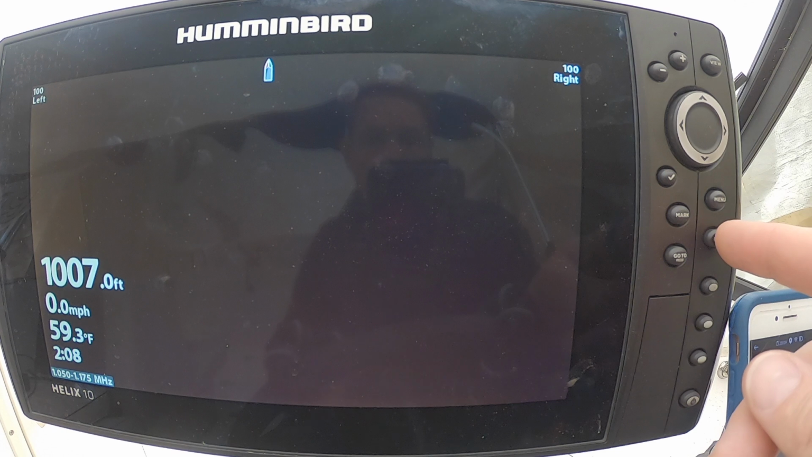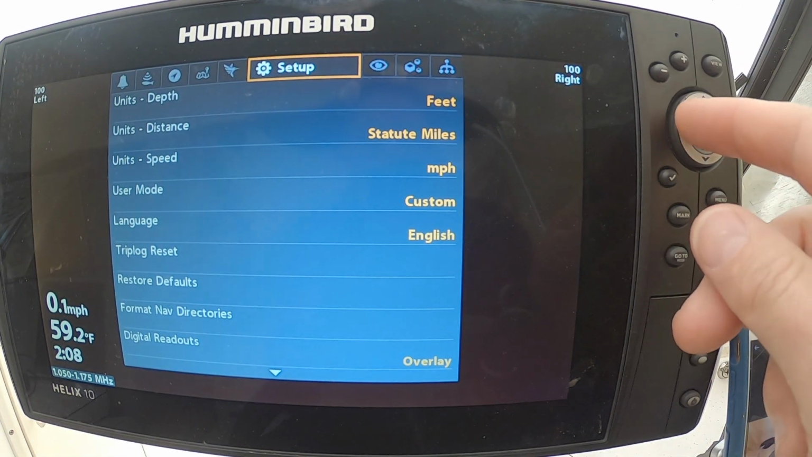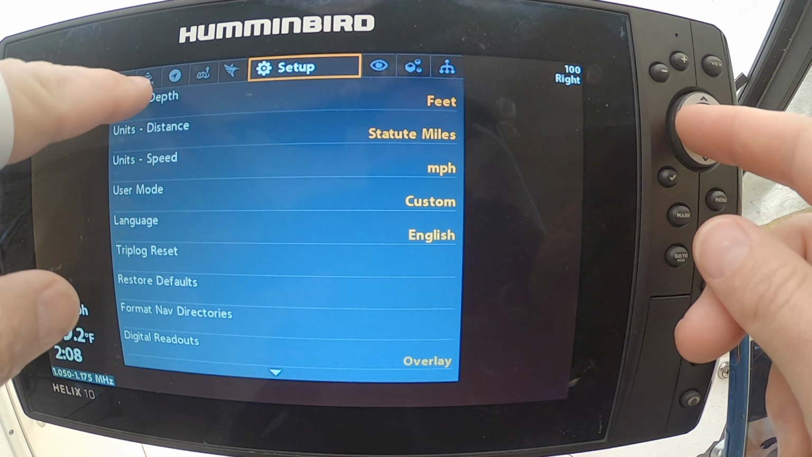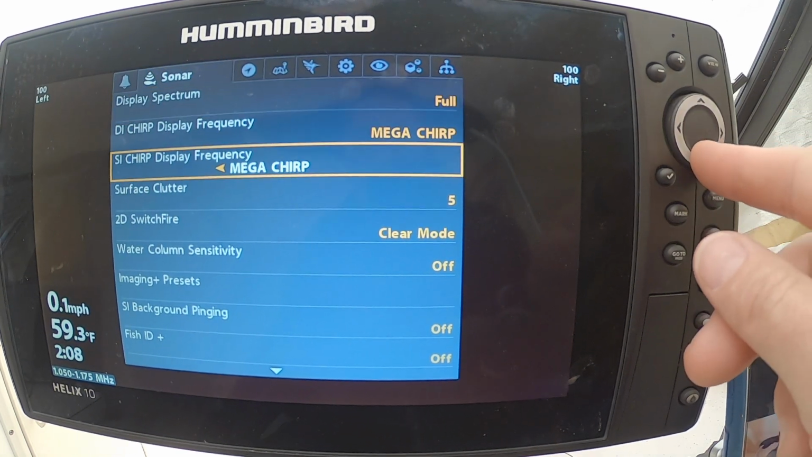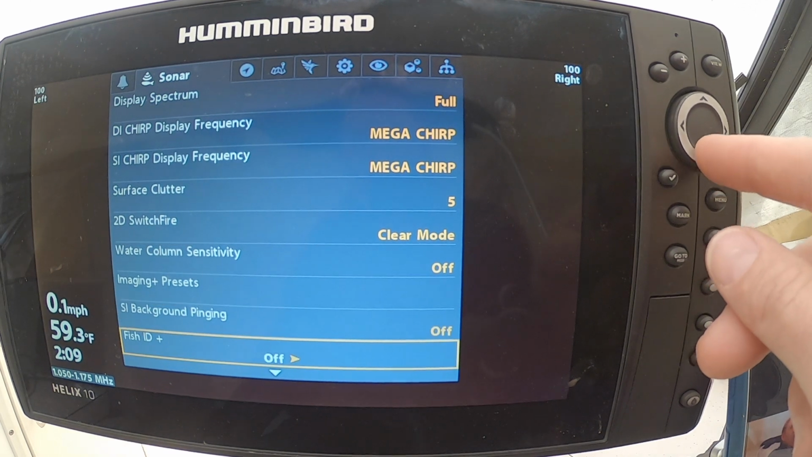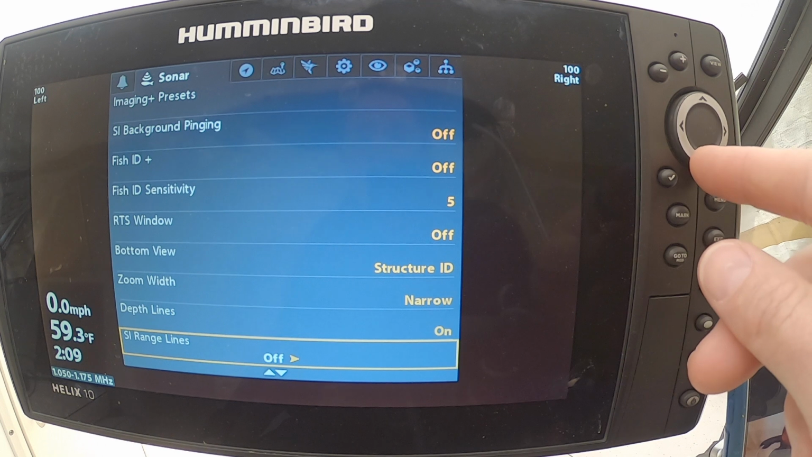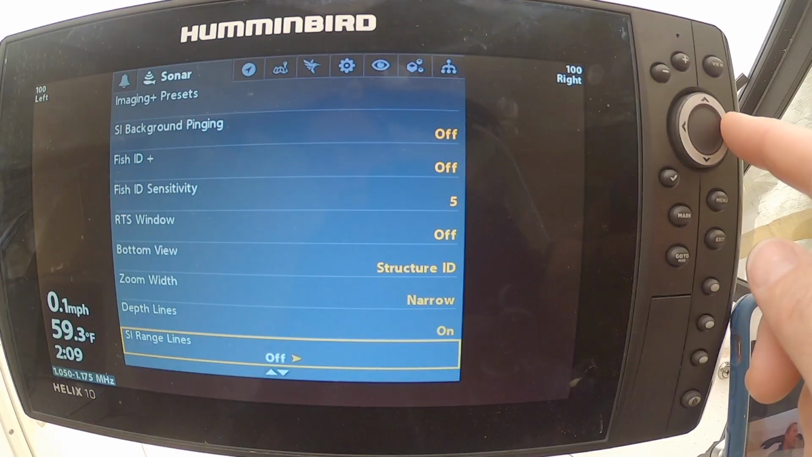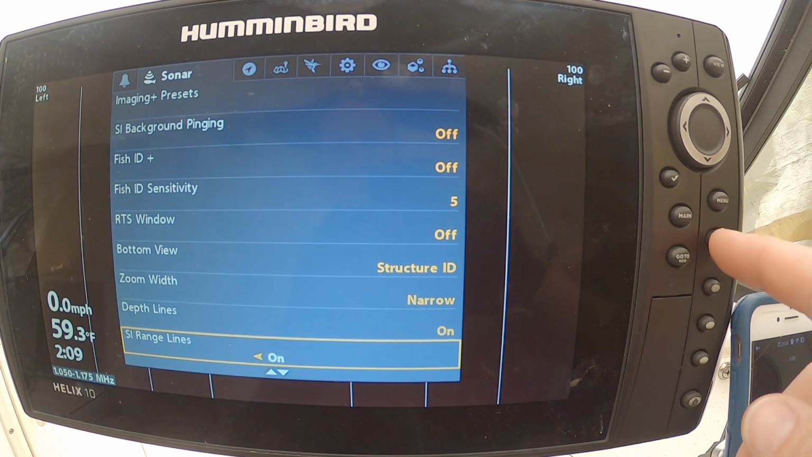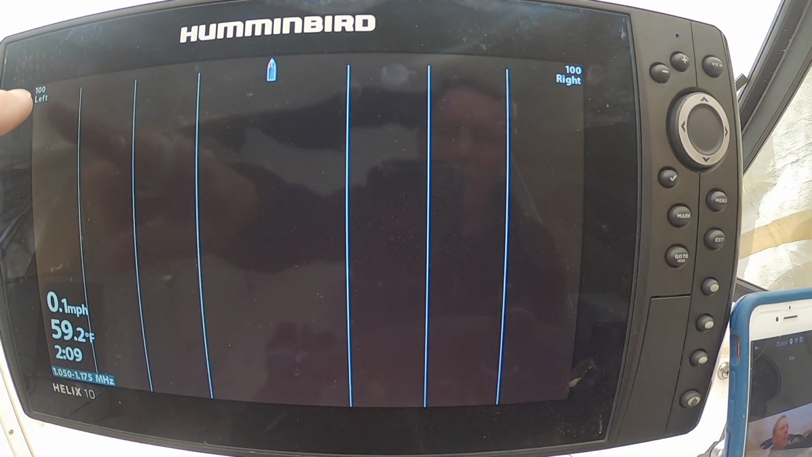Back out of that, now we're going to hit menu twice, and we're going to go to our sonar. The first one is alarms, then sonar is the one with the fish on it. We're going to go down to sonar, scroll down through, and come down to SI range lines. So if you turn those on, all right, now when I hit exit, look at that. I'm set at 100 on my range right now.